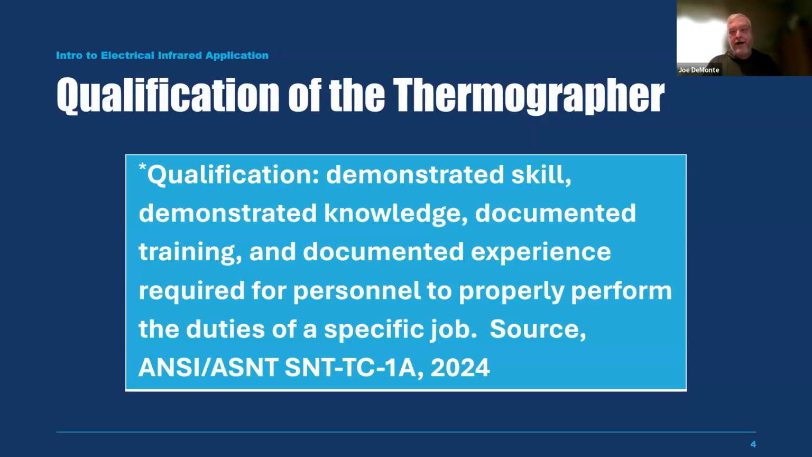what qualification actually means. Qualification is not just attending a very good infrared class or level 1, level 2 class. Those are very important, but it's not enough to be considered qualified for that particular task.